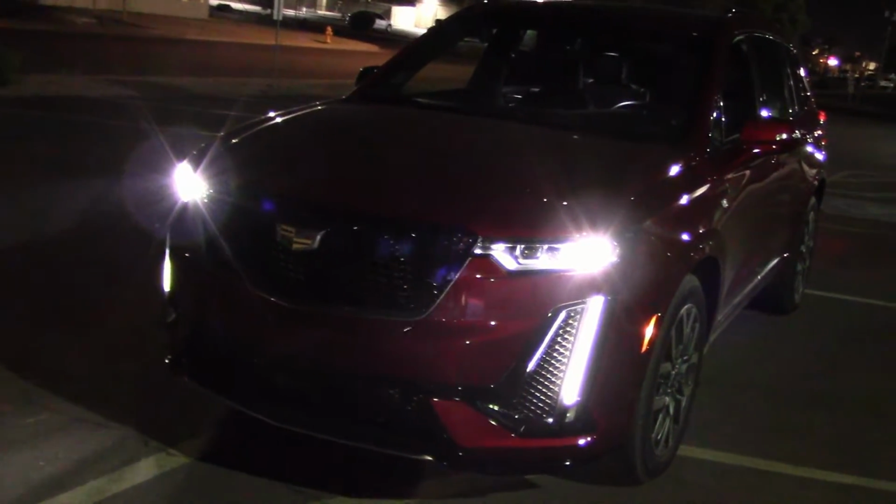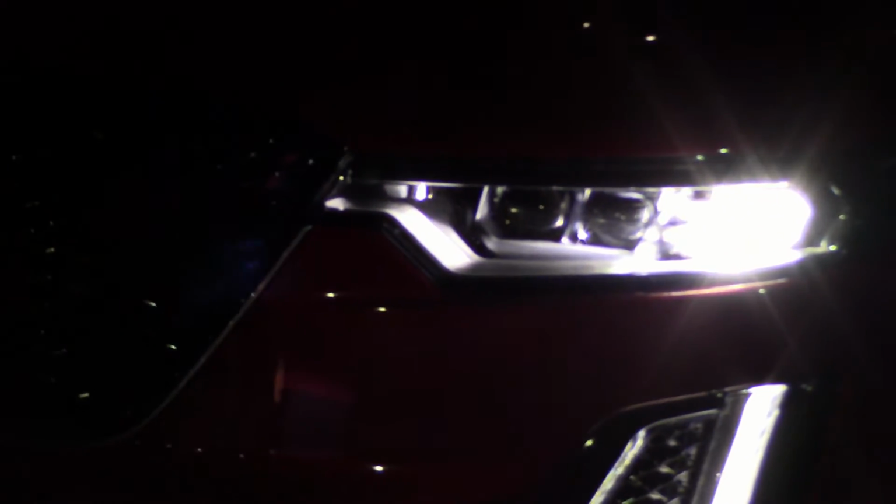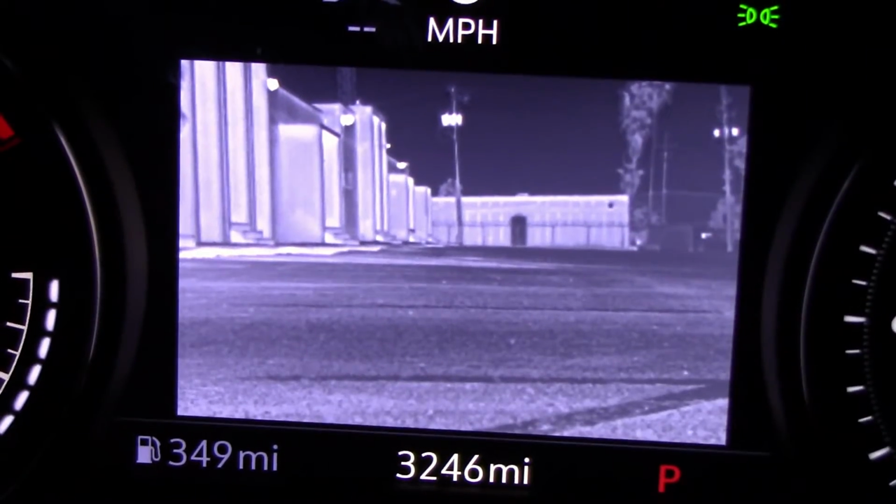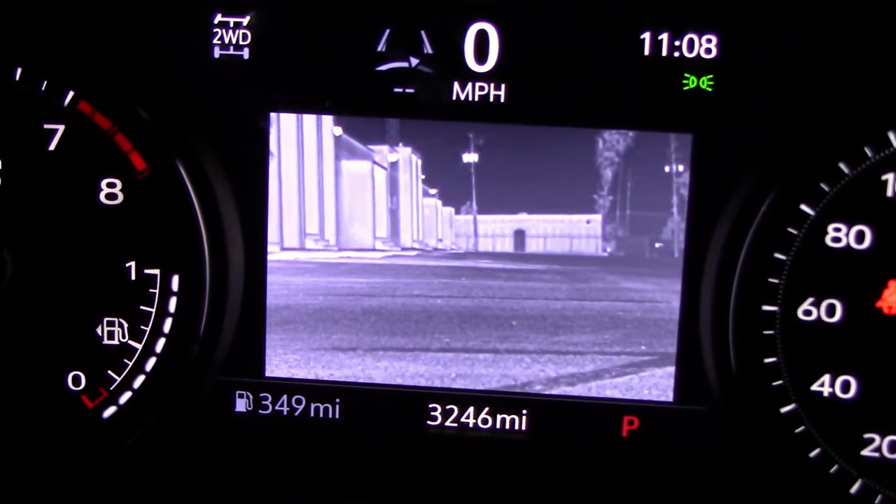Alright, it's dark enough. Let's take a look at these headlights, see how they work. Let's see on low beam, we only have 1 out of 3 bulbs working. Don't forget, we'll be looking at this thermal night vision system, so don't go away.